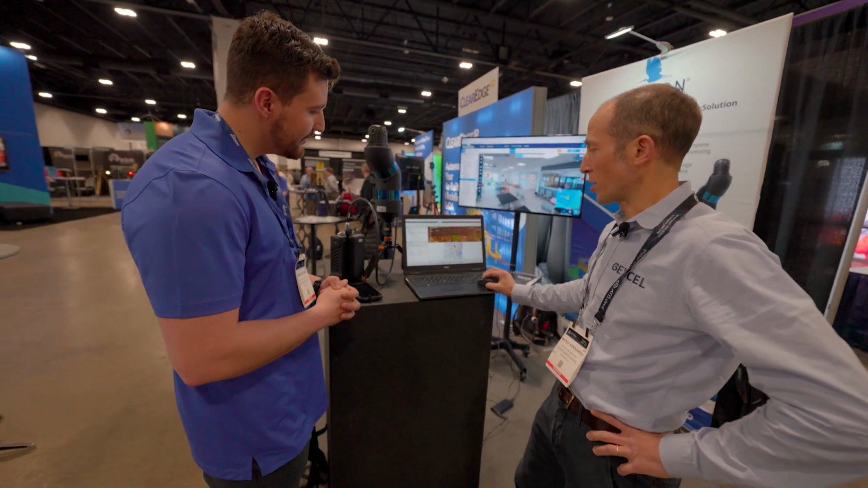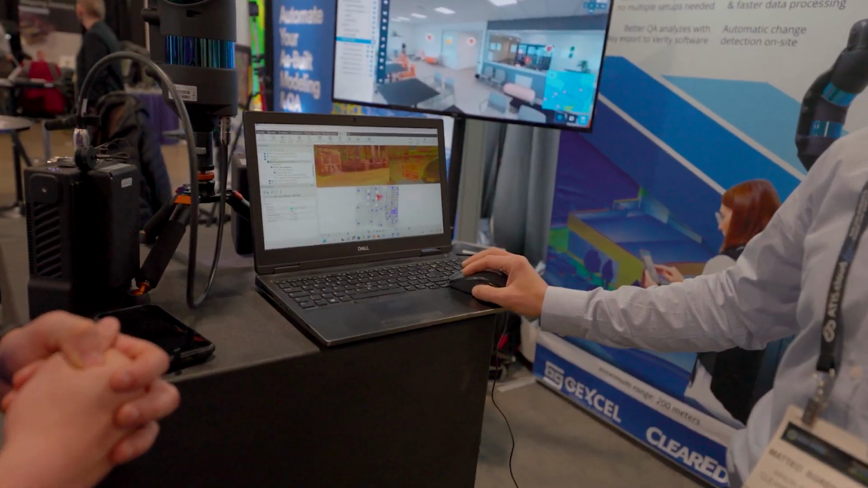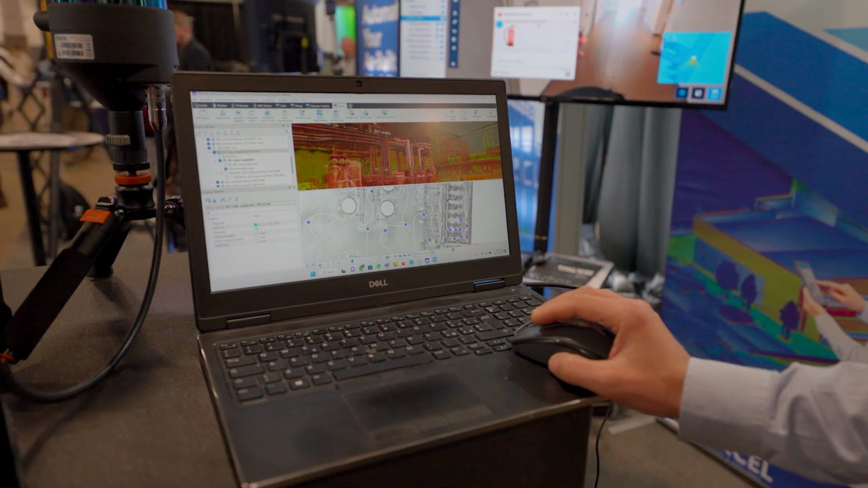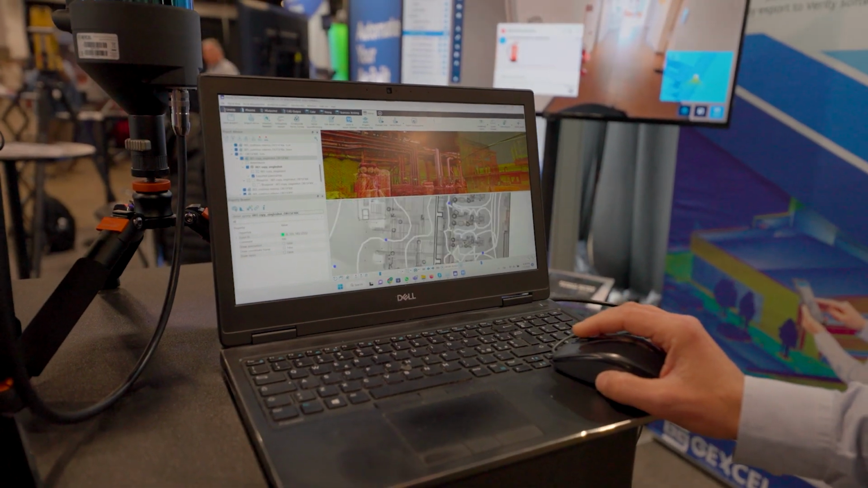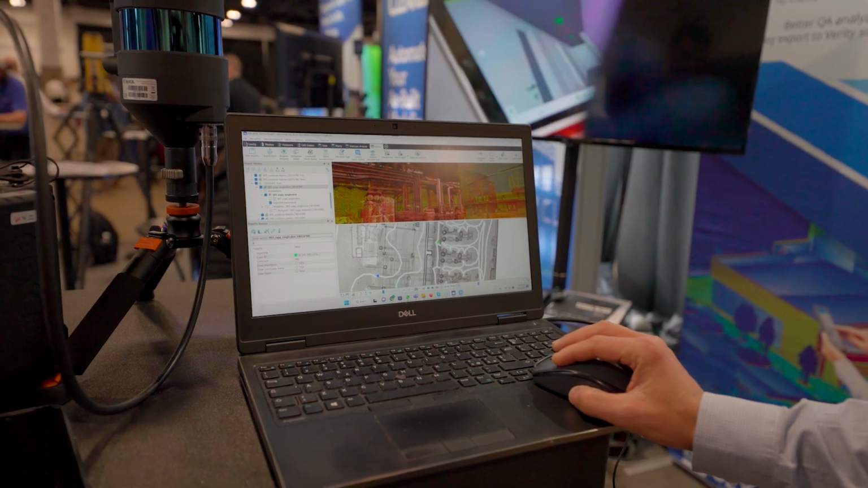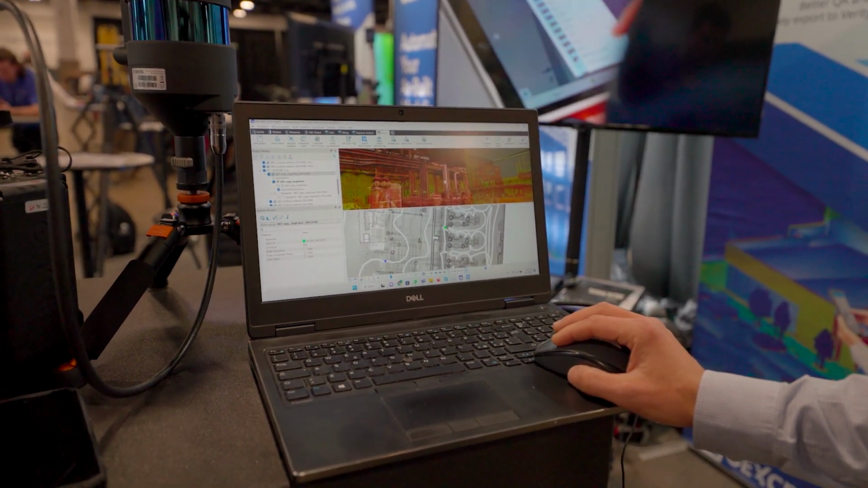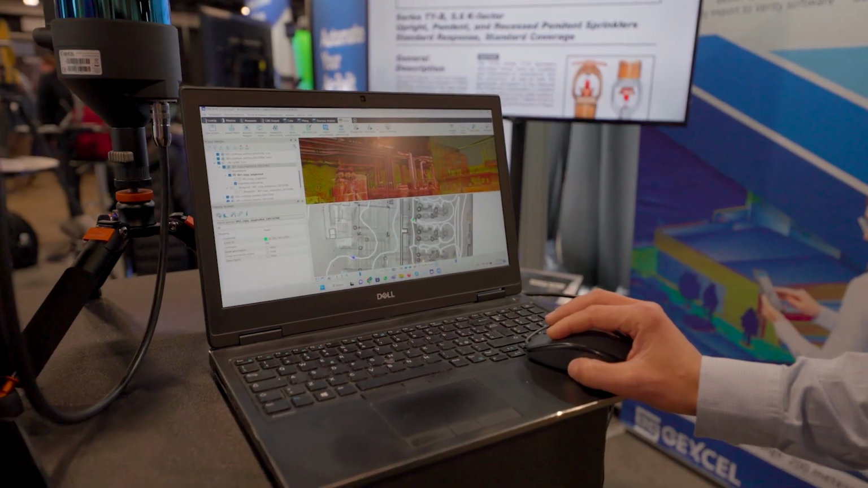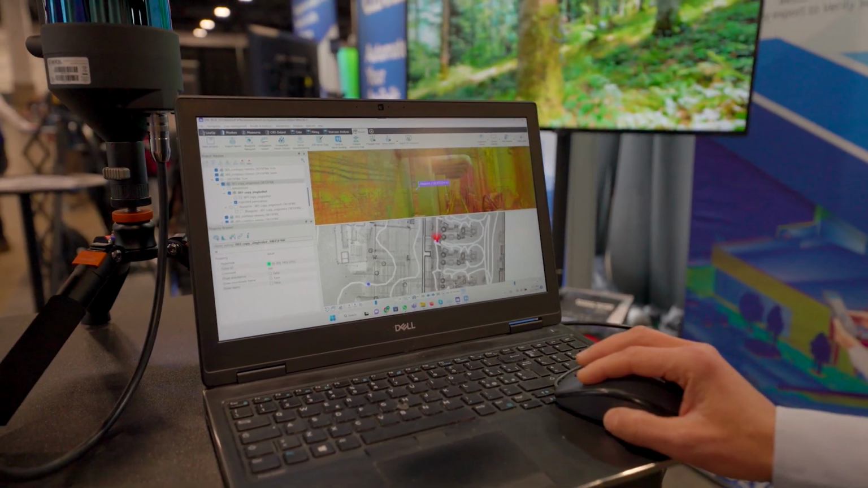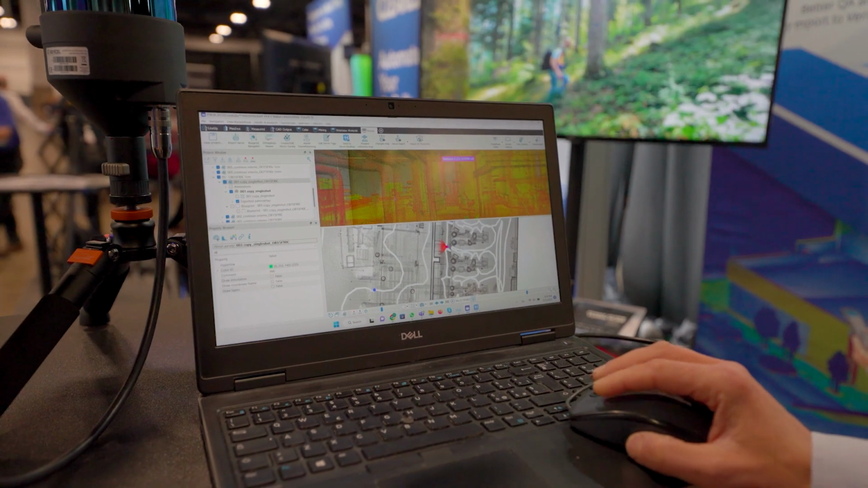This is another example of an industrial plant where you can navigate along all these pipes and complicated stuff. And in correspondence of each of these dots, you have also the high resolution picture that can be overlapped to the point cloud.